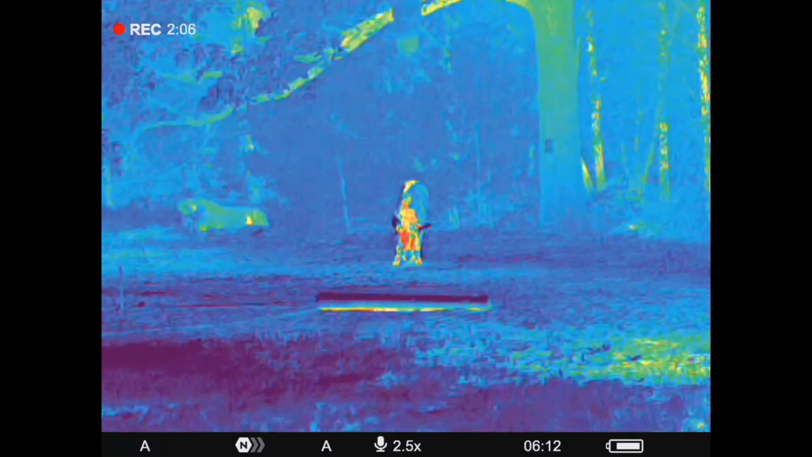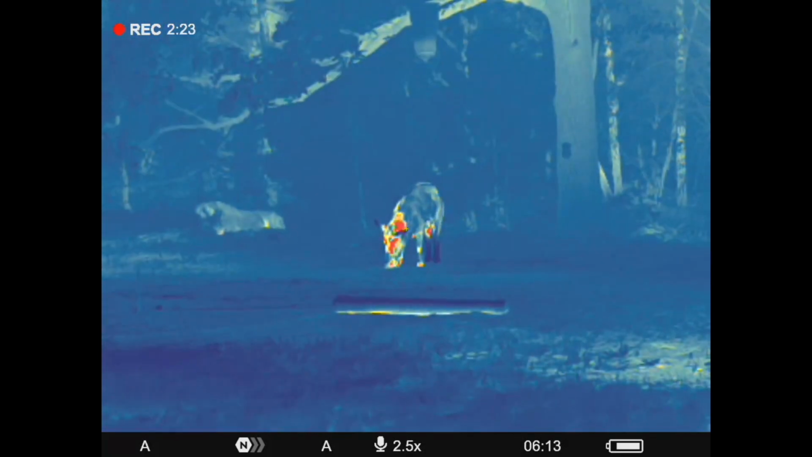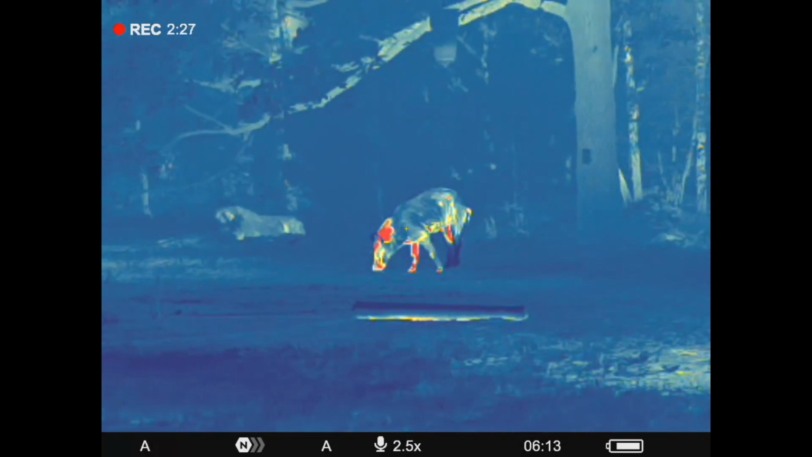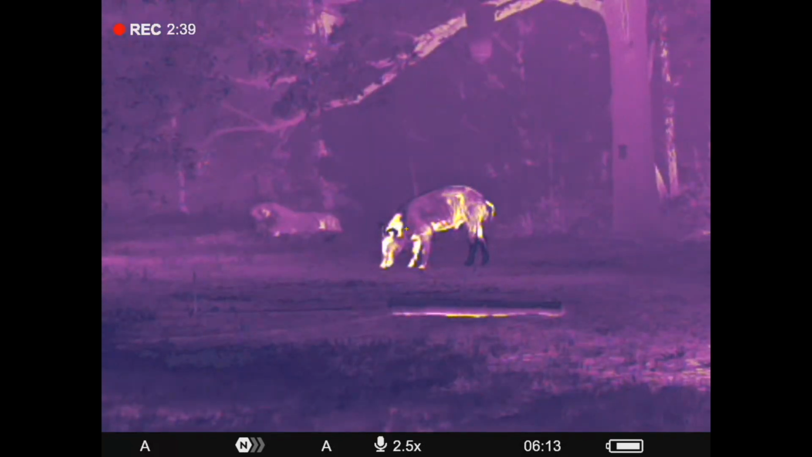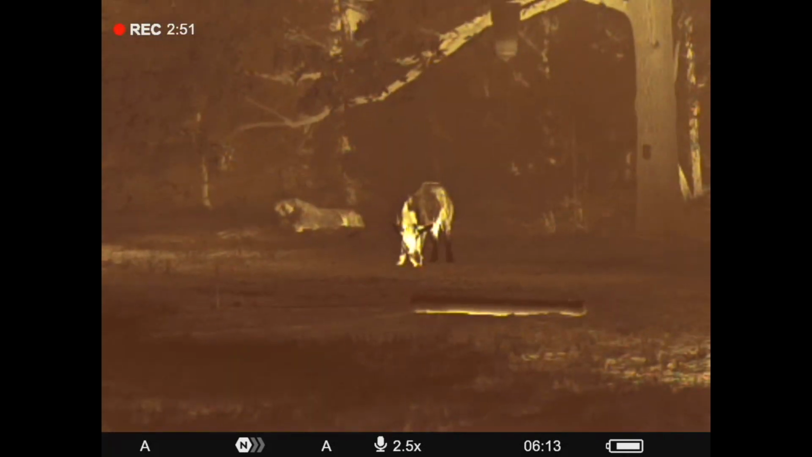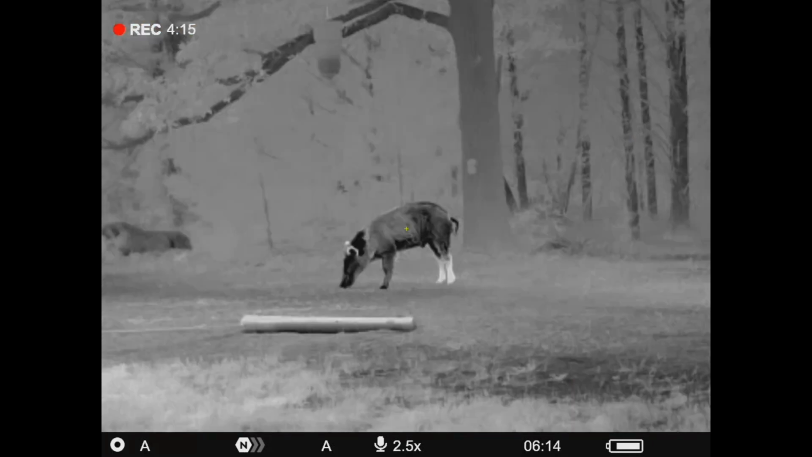It's got an AMOLED display. That display screen is a resolution of 1024 by 768. It has a 56-foot wide field of view at 100 yards. I'm going to come back to one spec here. I'll bring it back around. They say it's got a 1,500-yard detection range. That is detection, not identification.